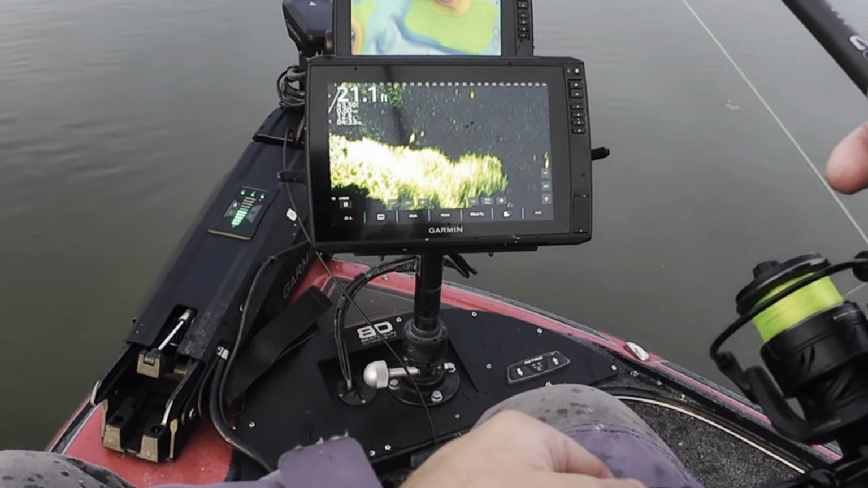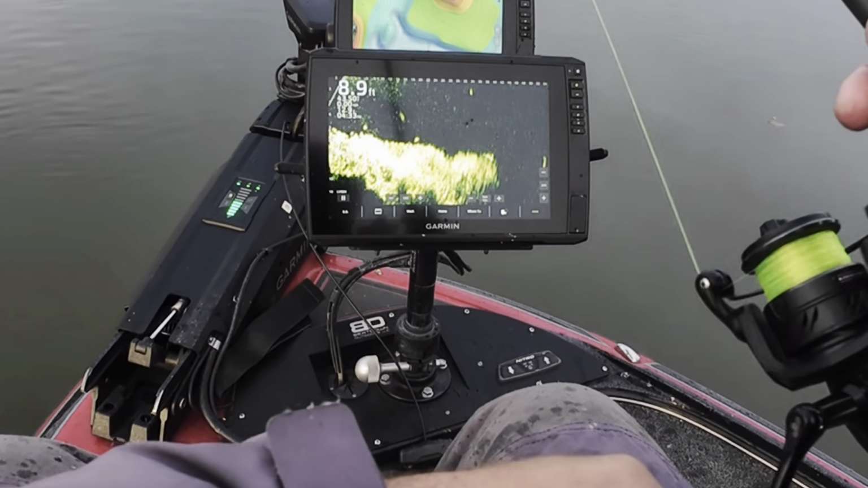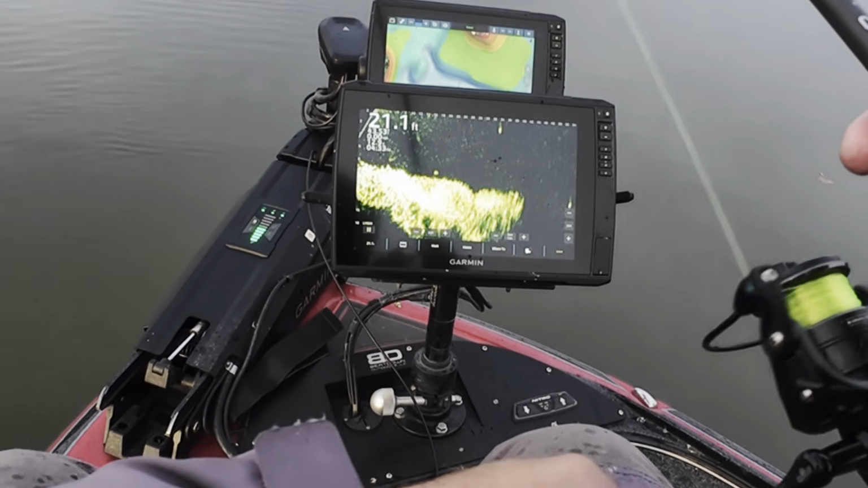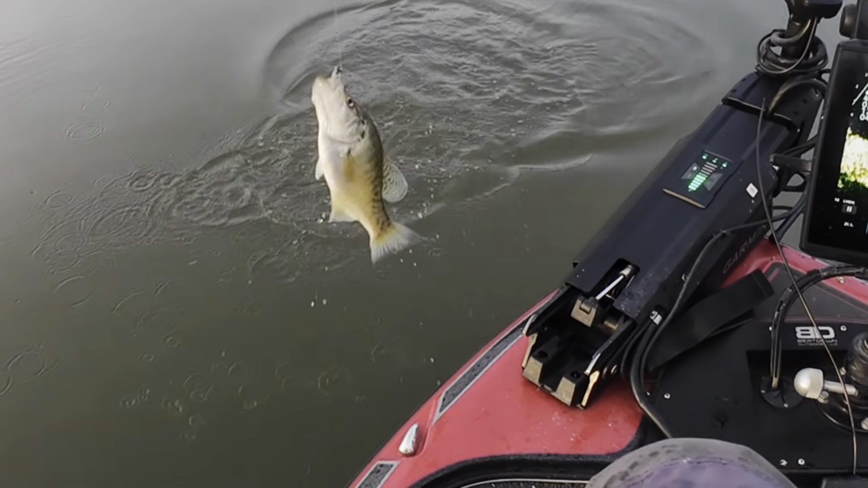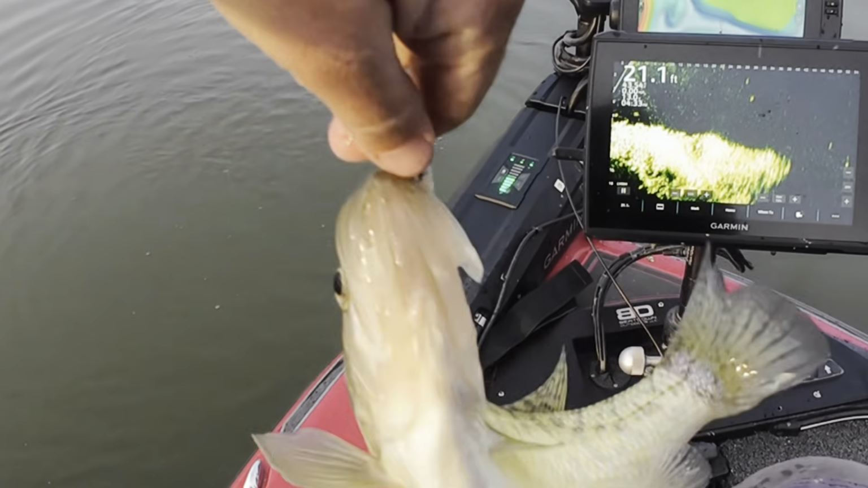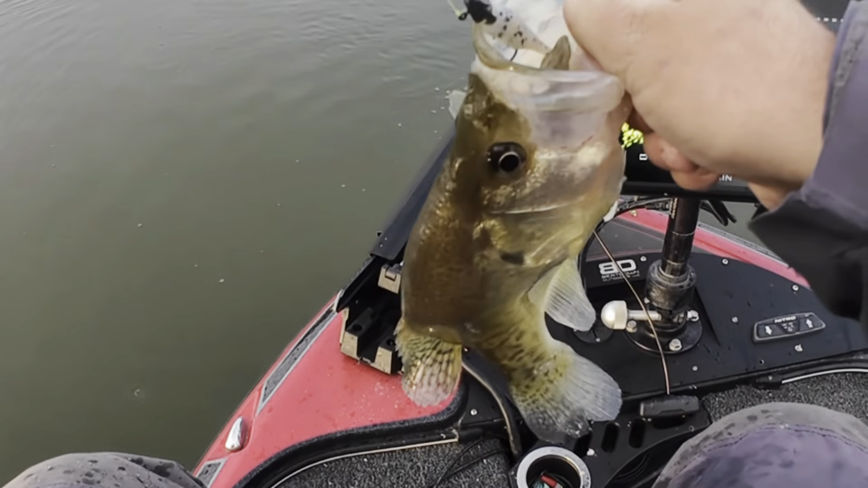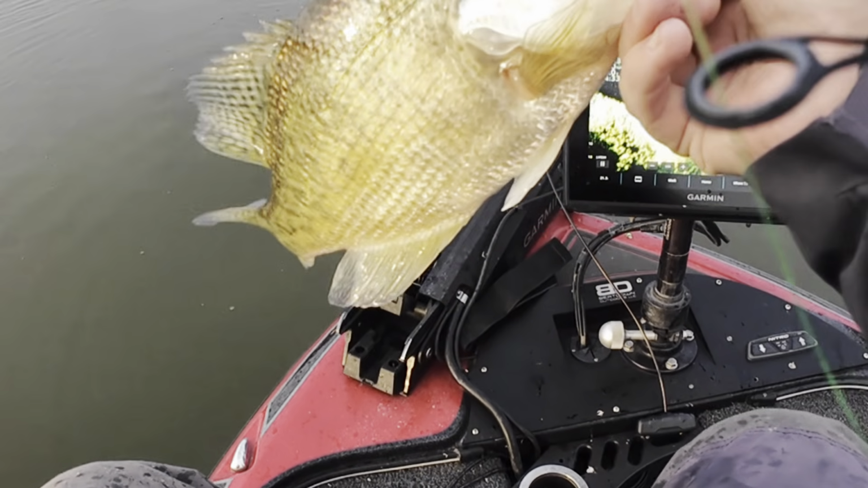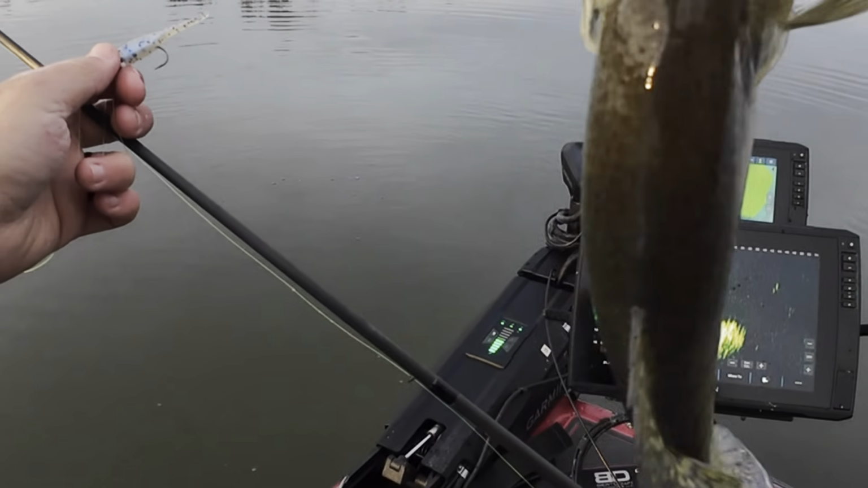Coming to him, getting there. Here we go. He's following it. Fish on. Nice crappie. Oh yeah. Real nice. That's probably one of the better ones I've caught out of this lake. He's not real fat, but he's long. Nice.